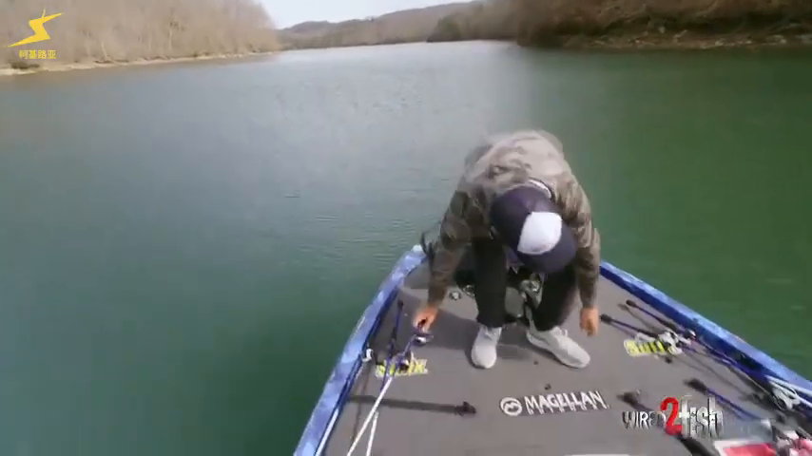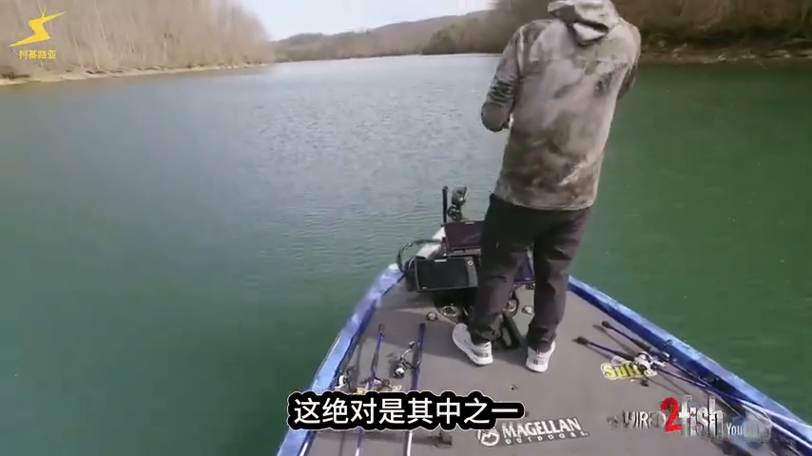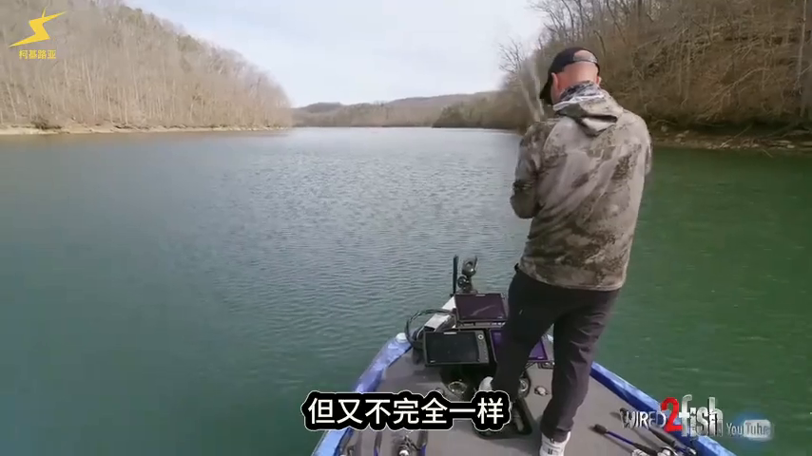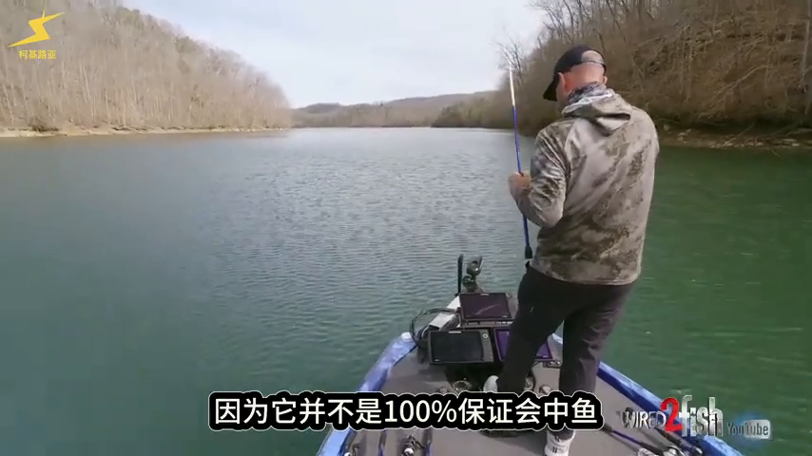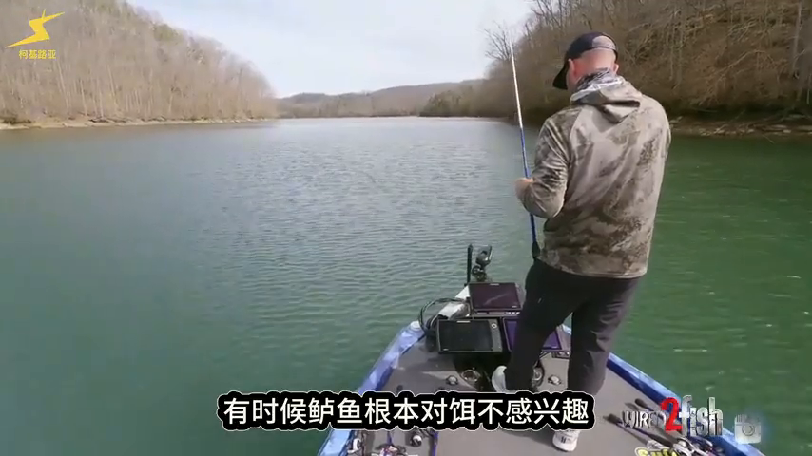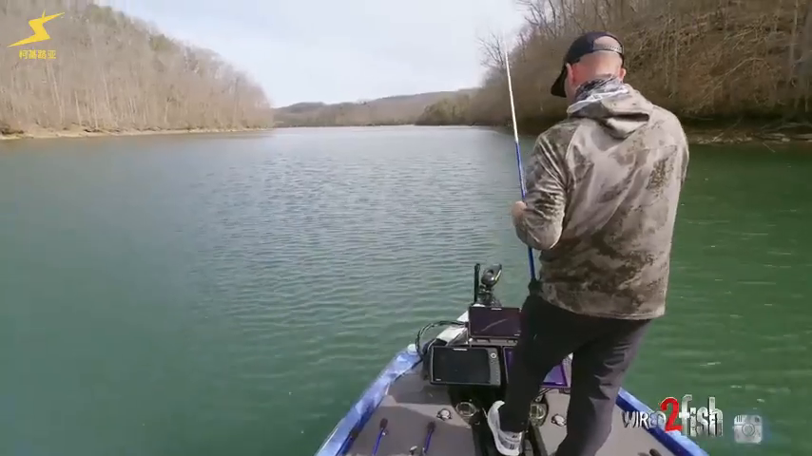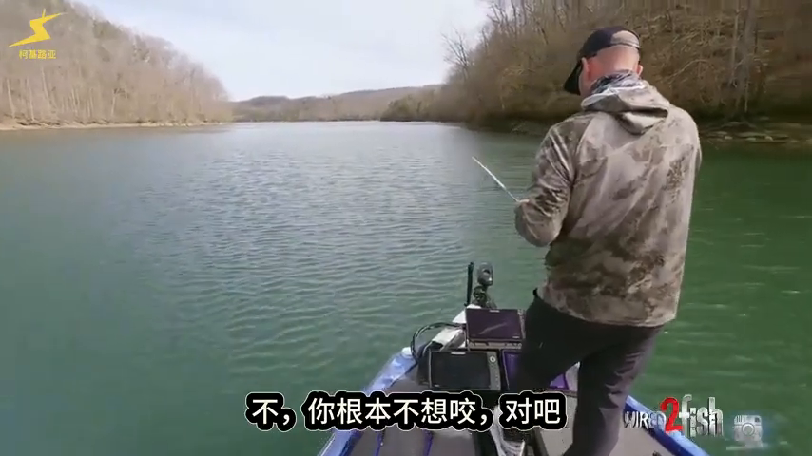Again, if anything, it's my favorite way, just because it's like sight fishing, but it's not guaranteed. There's a lot of fish that just do not want it. Oh. Nope, you were not about that, were you?